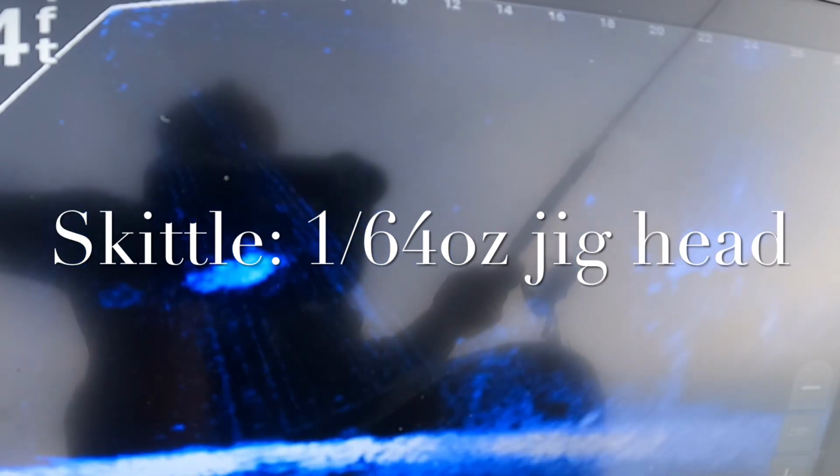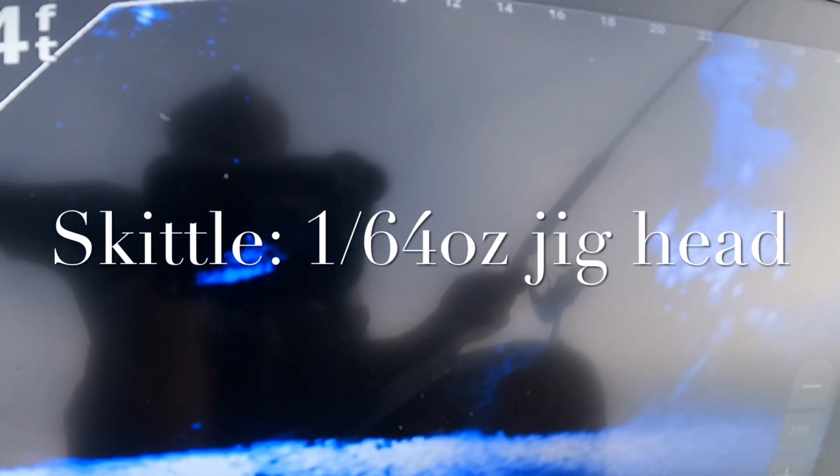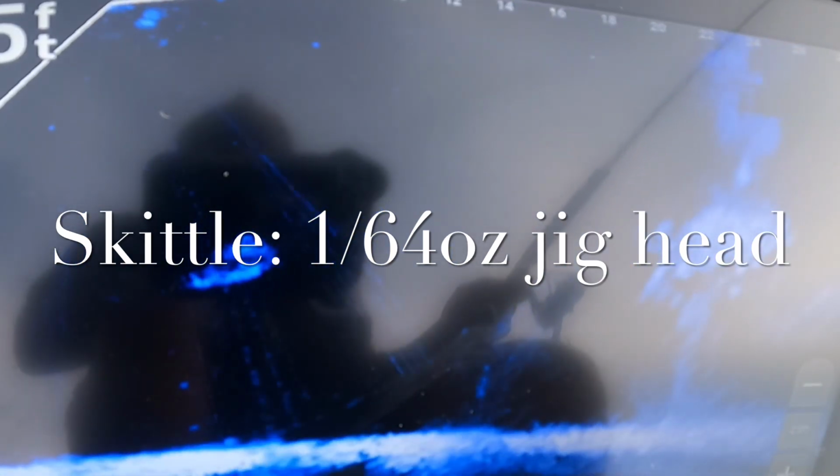All right, so let's get positioned on that brush pile, and we're going to drop this skittle back down in there. And I'm using my skittle because I've got still water. Now that thing is 25 feet over that way, so let me go a little bit closer. I'm gonna see if I can move 10 feet closer, but I'm gonna pitch to it right now, and we'll just move up on it.